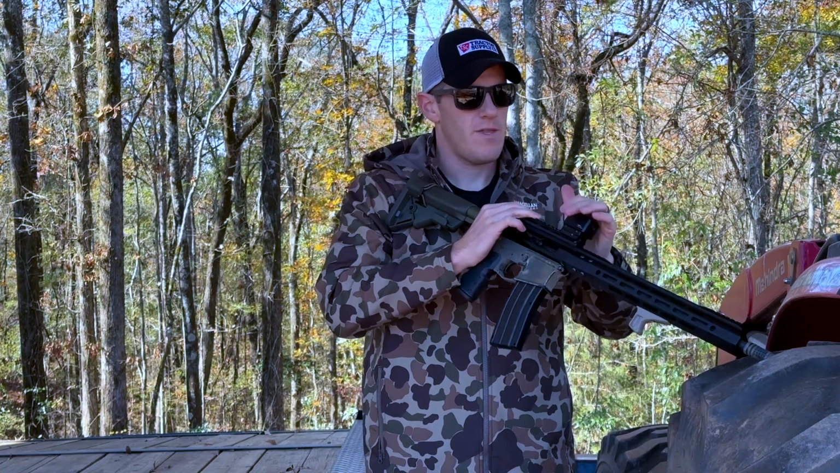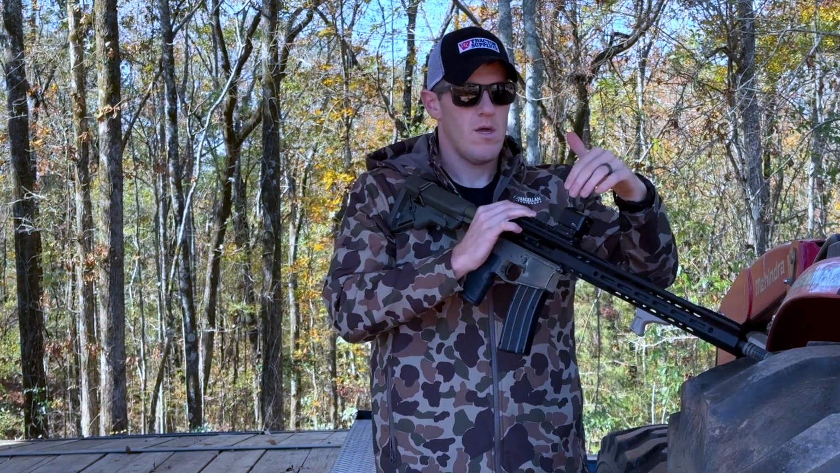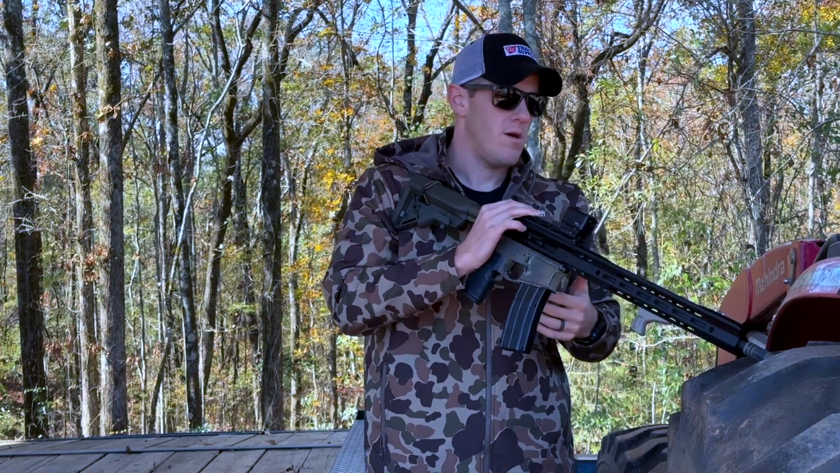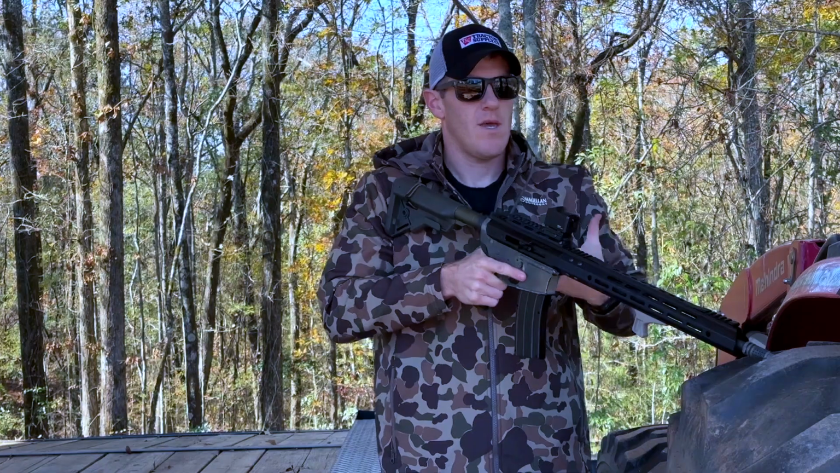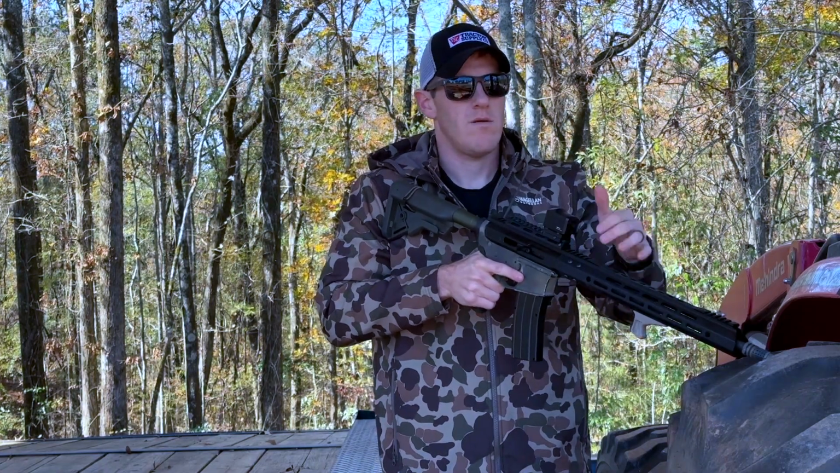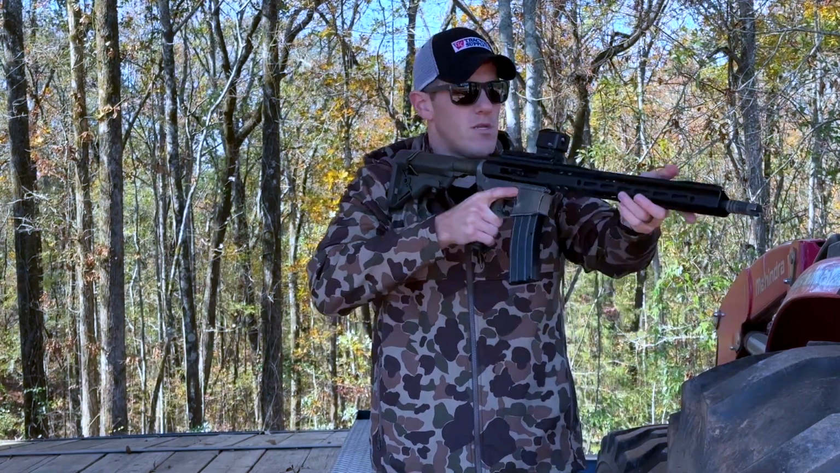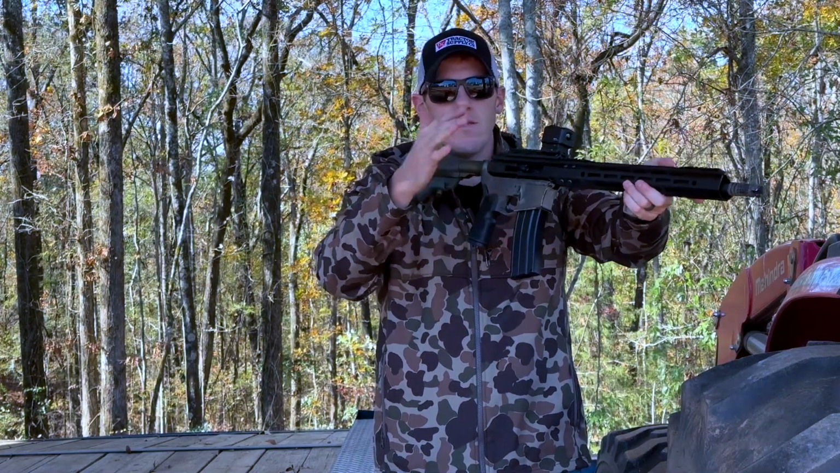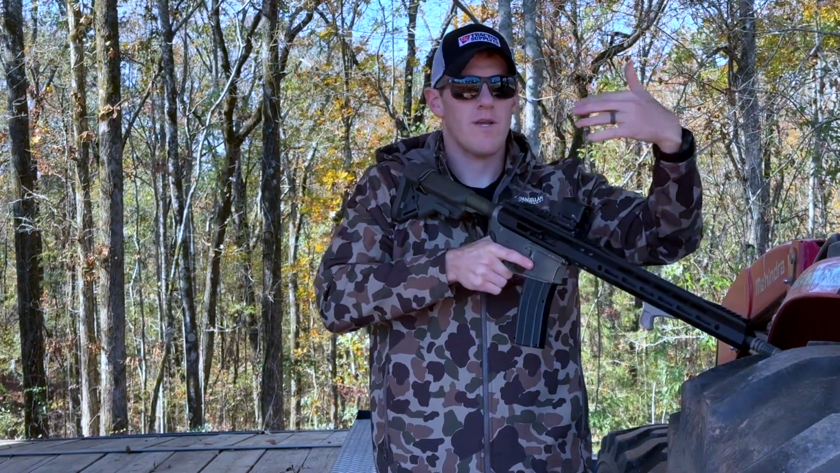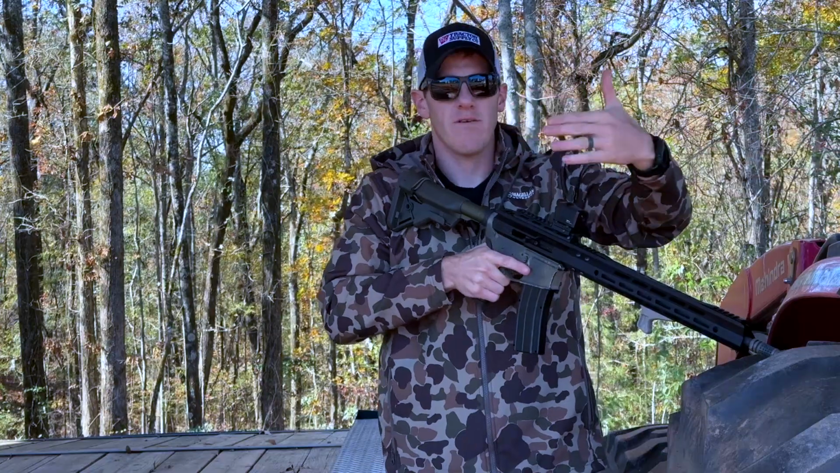So if you find yourself in that kind of environment, you can use this to find the target. Or you could just use it to scan with. I think I tended to use that capability of it, just to hold it up and scan an area and see if there's even a target there. See if there's a hog or an animal or whatever even in the area.